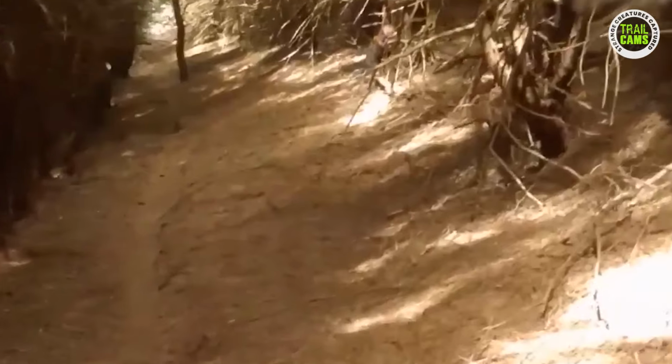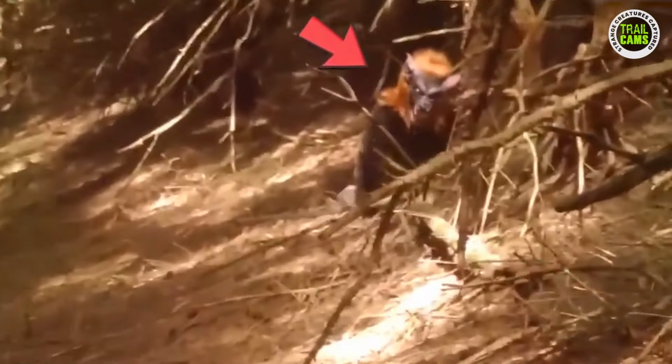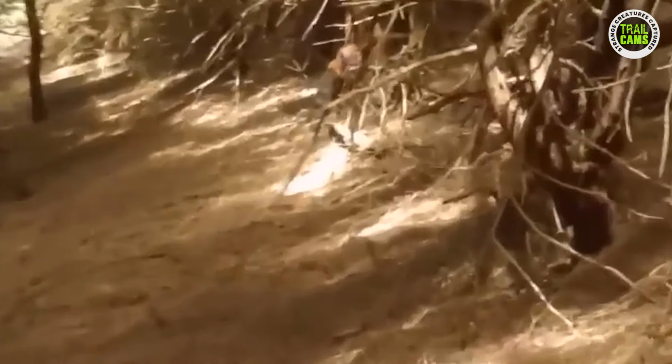Can you see its orange-colored neck and face with two long horns protruding from both sides of the head? It looks quite powerless and helpless. While some described it as a dog man, others said it's a man hiding behind a mask.